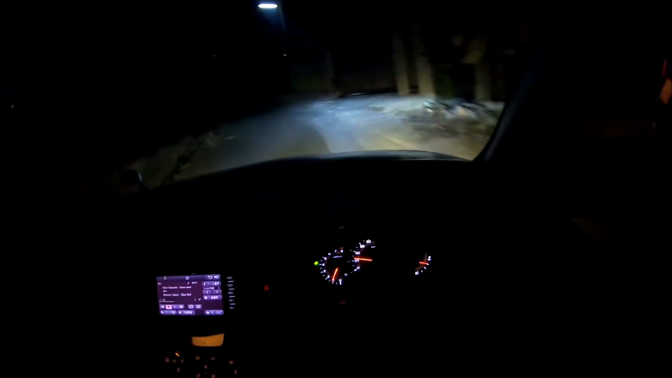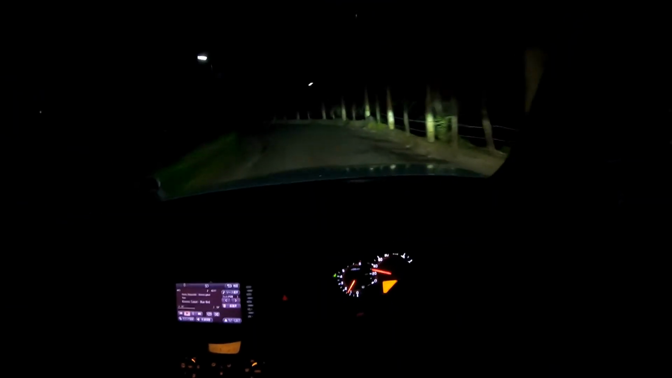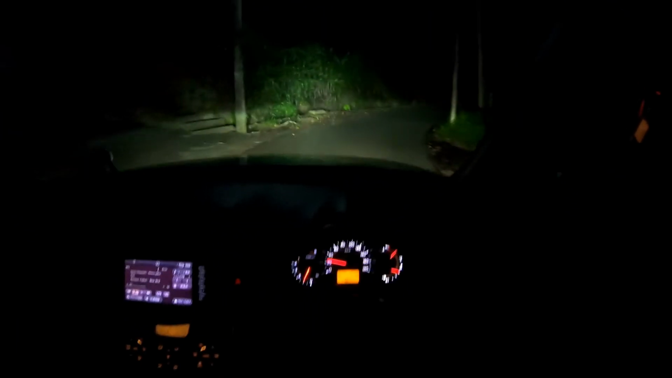The 3000K bulbs are fantastic. Check out the high beam. It's bright enough.